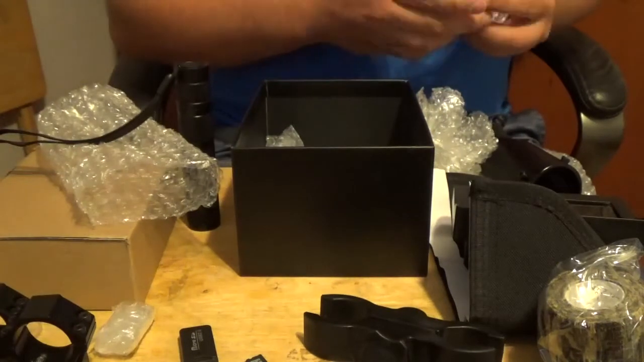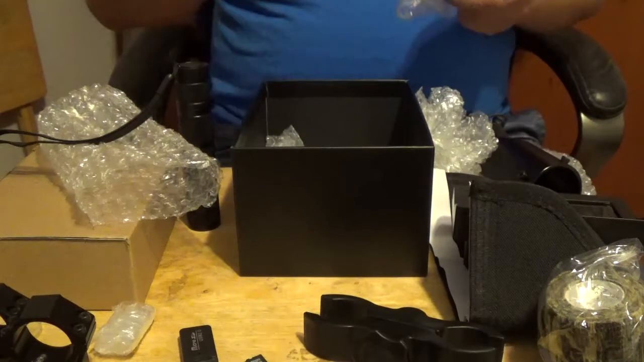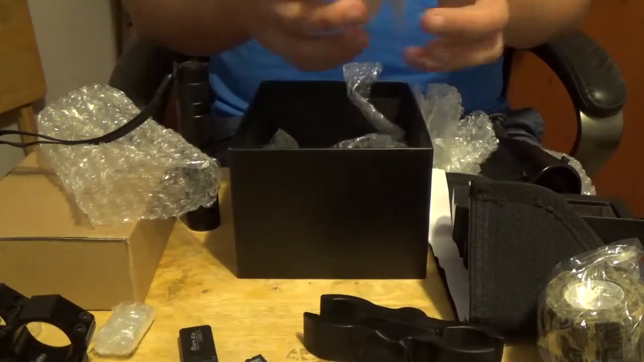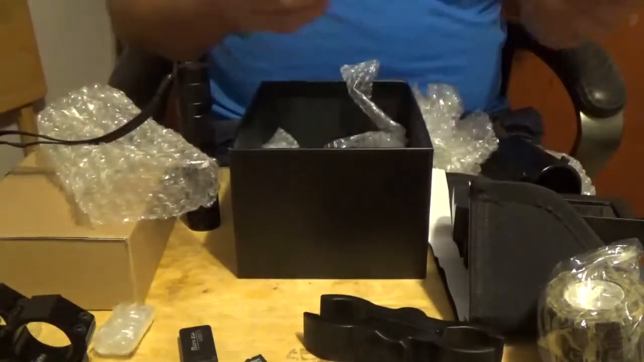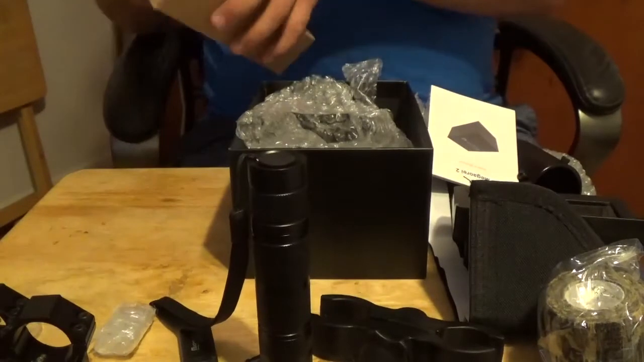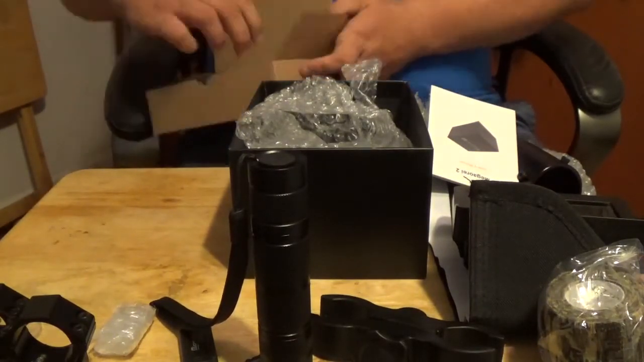Alright. Whoop, got an Allen key in here too. A little Allen key for the rings. And a little, sure, a poorly worded manual, but better than none. Alright, so let's see what's in this box. I'm feeling this is going to be the batteries and the charger.